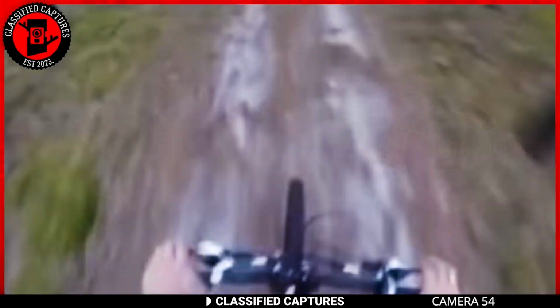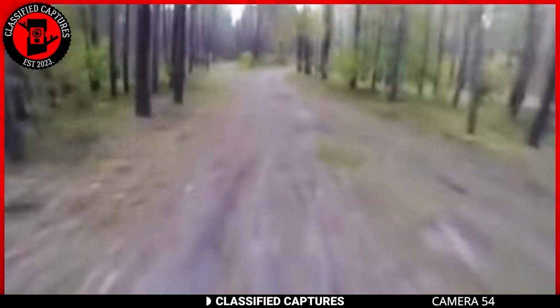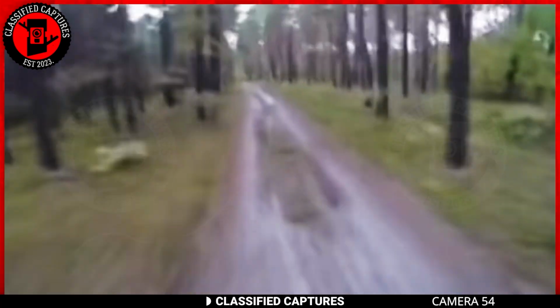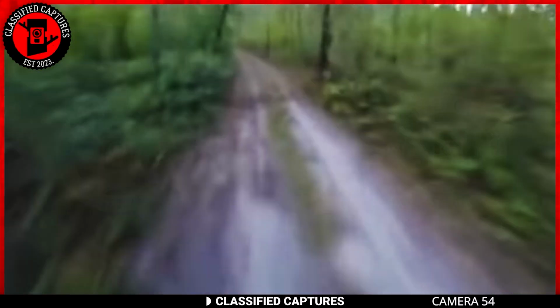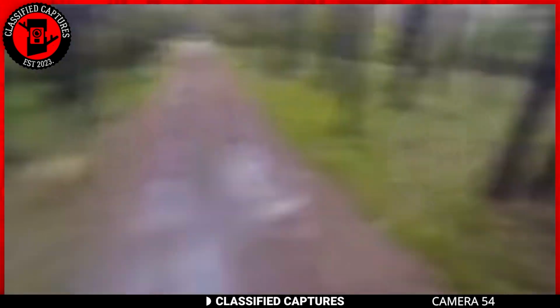Well, here we have footage recorded from the GoPro camera on a biker's helmet. While riding on a path in the woods, he was spotted by a grizzly bear. I'm guessing the bear was curious about the biker, or it was really hungry because it gave the biker a hot chase, not even backing down for a second. Don't underestimate bears because of their size. They are very good runners.